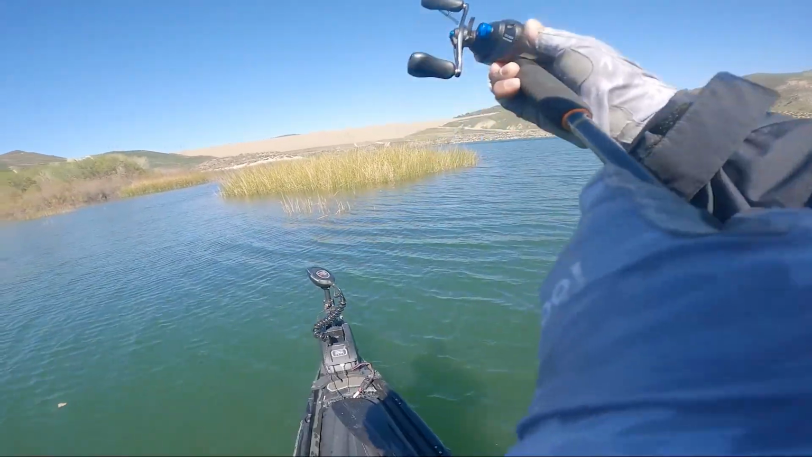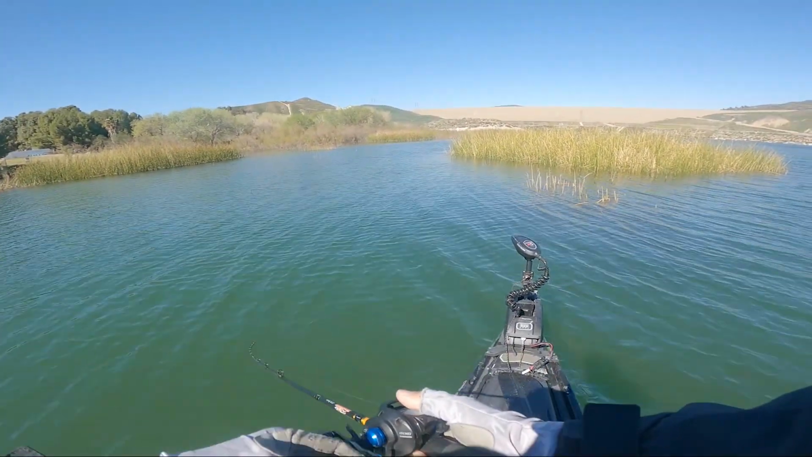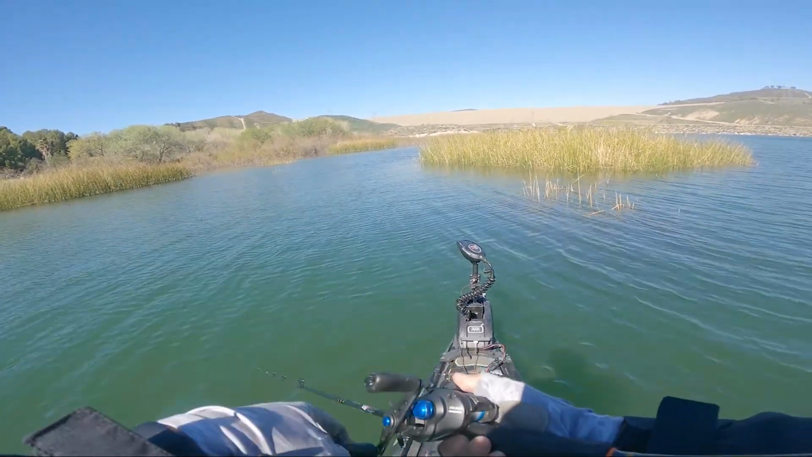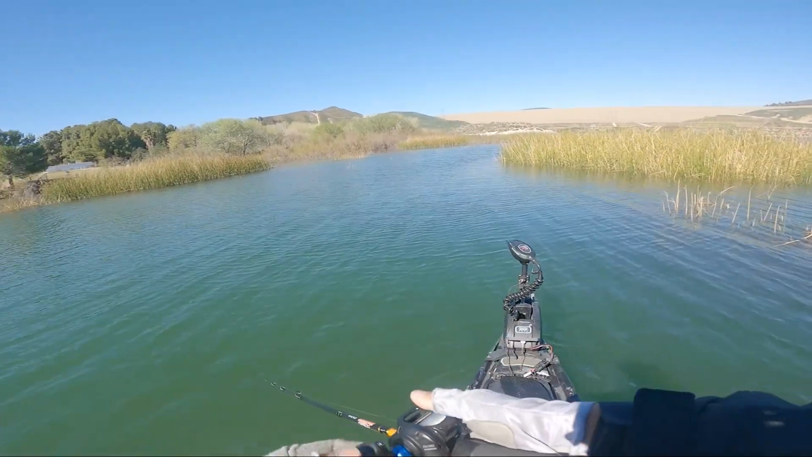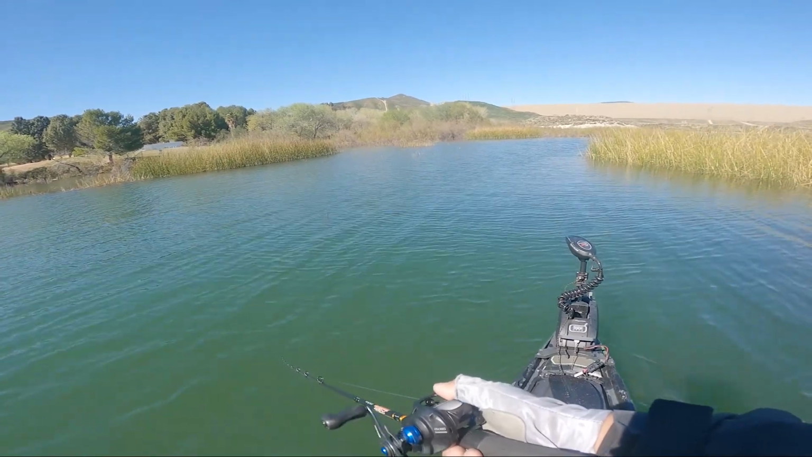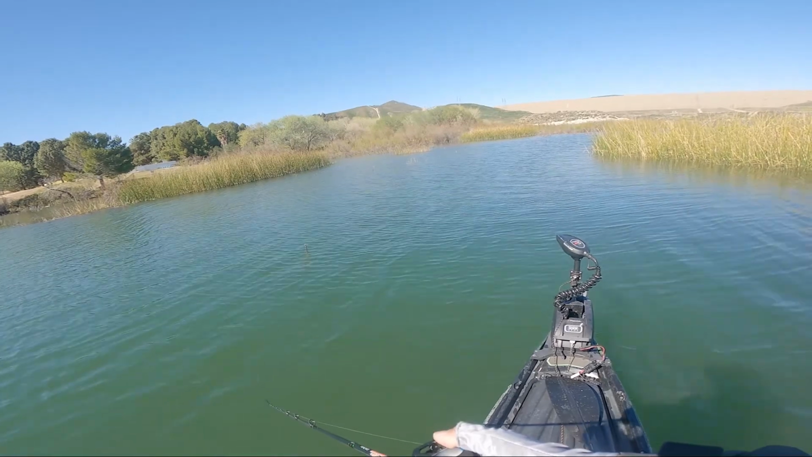I believe it was 53 to 54 degrees, and so I think it's probably going to take another week or two for the water to warm up maybe a degree or so, so they can really push up to the bank, find their spots, and so on.